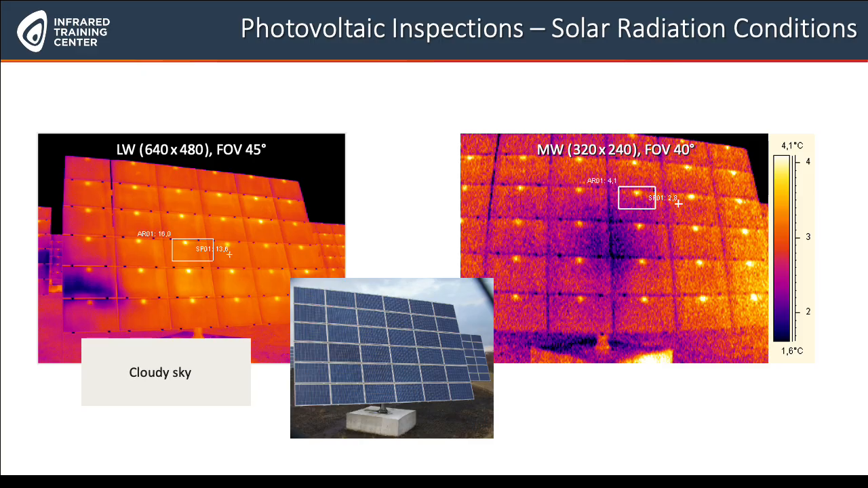We've spoken about the sun radiation, so the different solar radiation conditions, and we see some examples here. Images taken with a long wave camera on the left and with a medium wave camera on the bottom, and of course the photo in the middle here. These images have been taken under cloudy sky conditions with a rather high resolution on the long wave camera and with a 55-degree angle lens. And the other IR image has been taken with a medium wave camera, as you can see here, with a 40-degree lens. So you see the difference in the images.